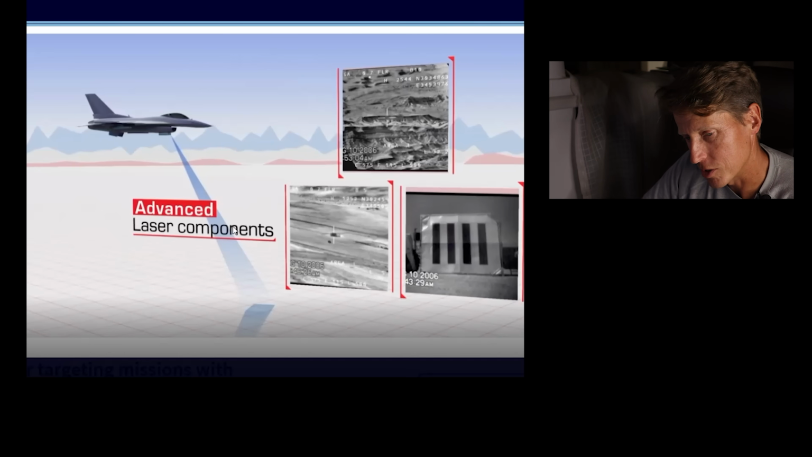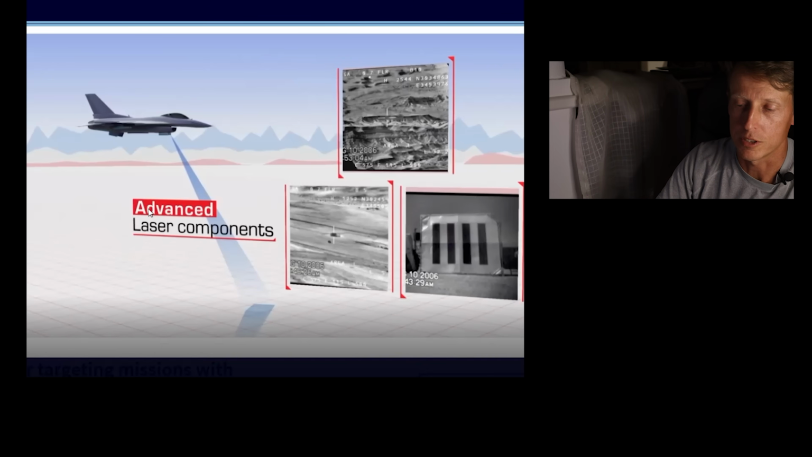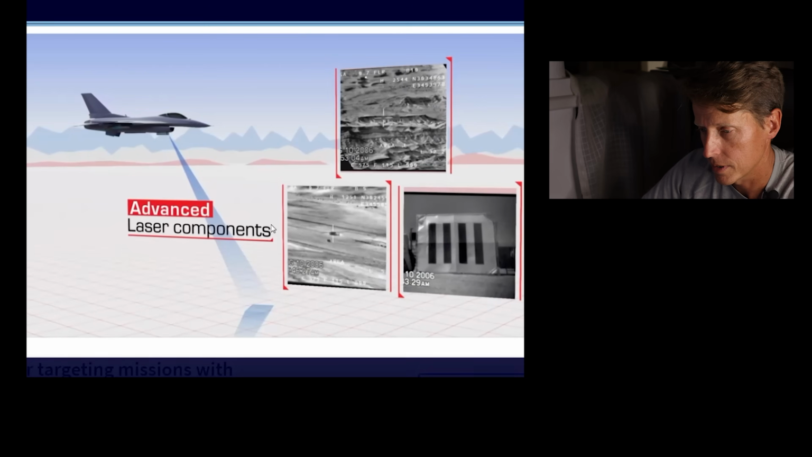And basically it shoots down, and it does have a very strong laser, like I said, that can blind. It's used for ranging, okay? You can get accurate ranging, and you can also laser designate targets. So that is the laser shooting here.